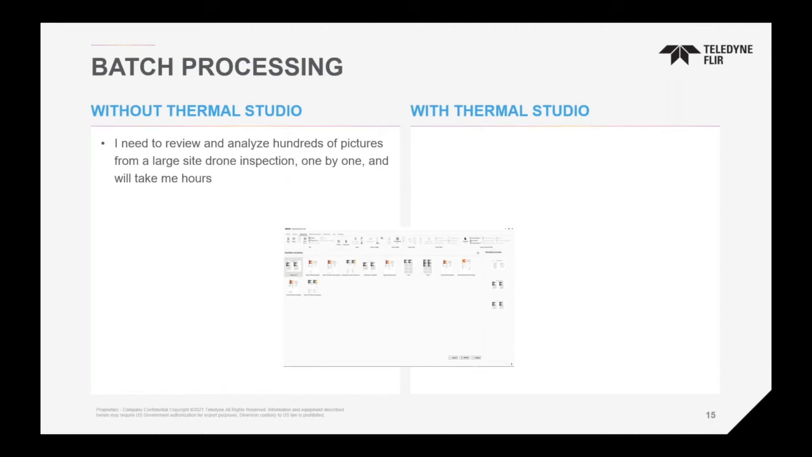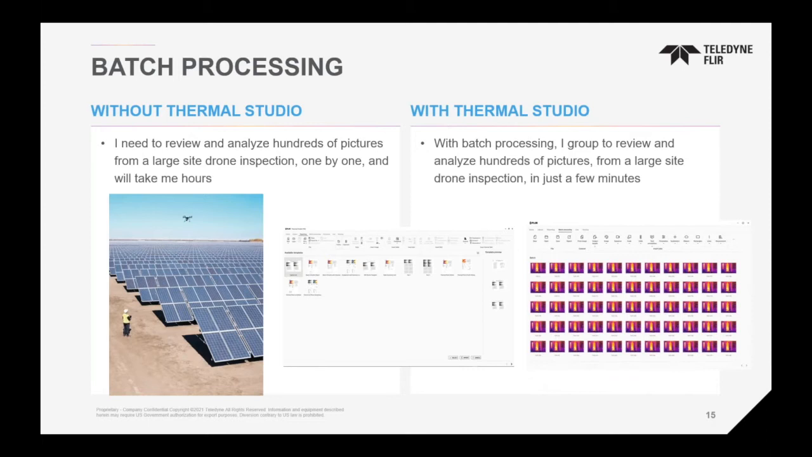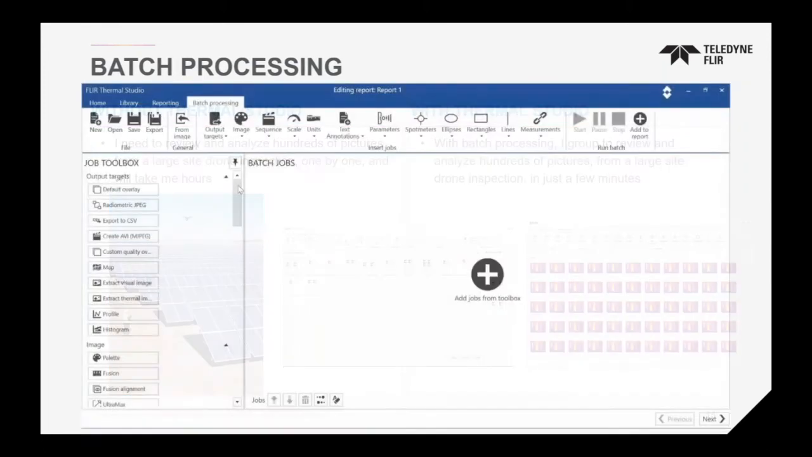So to review and analyze hundreds of pictures was very hard to do without any proper software, or with the old software that we offer. With batch processing, now you're able to make changes on large sets, groups of images, by applying a setting, a feature set, saying I want to change them all to this palette or whatever the case may be, and apply it to multiple images all at once.